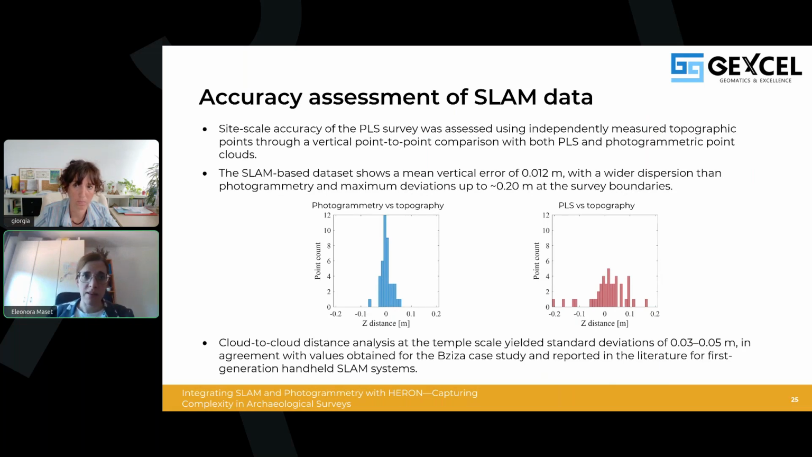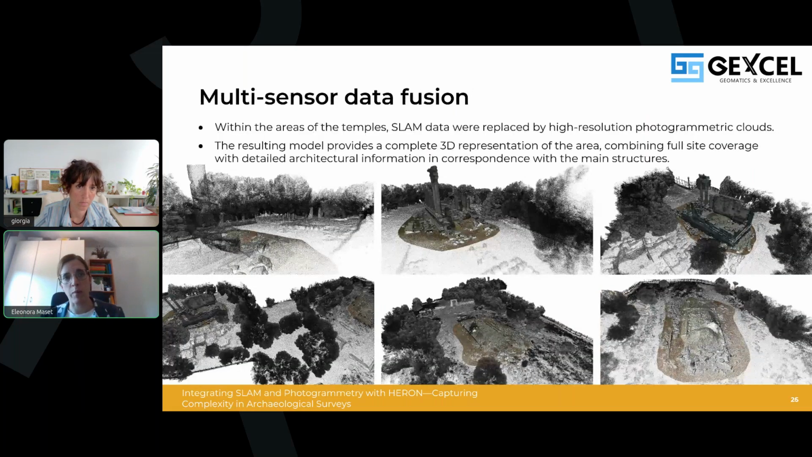In this case, as a final step, the point clouds derived from the different survey techniques were integrated in order to exploit the advantages of each surveying method. So in particular, within the temple areas, the SLAM data were replaced by the high-resolution photogrammetric point cloud. And as you can see from this figure, the resulting model guarantees a complete 3D representation of the area, combining full site coverage provided by the SLAM device with detailed architectural information provided by photogrammetry in correspondence of the temple.